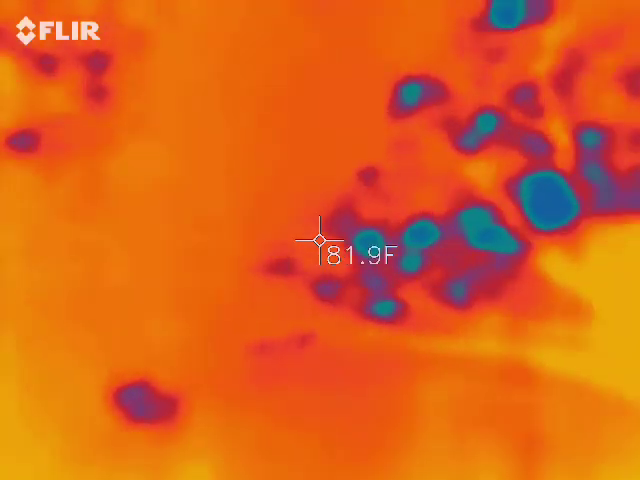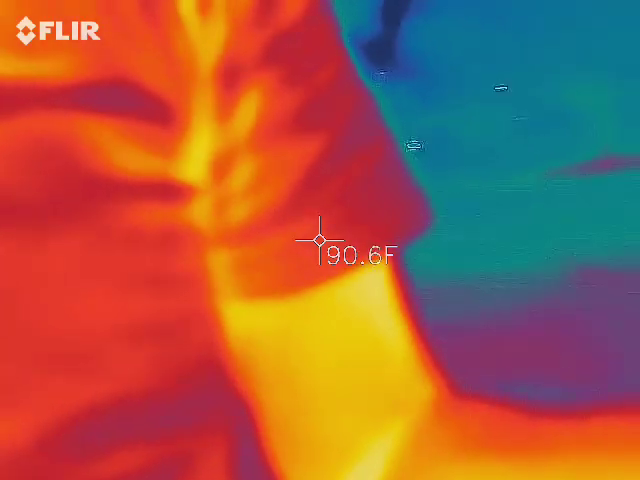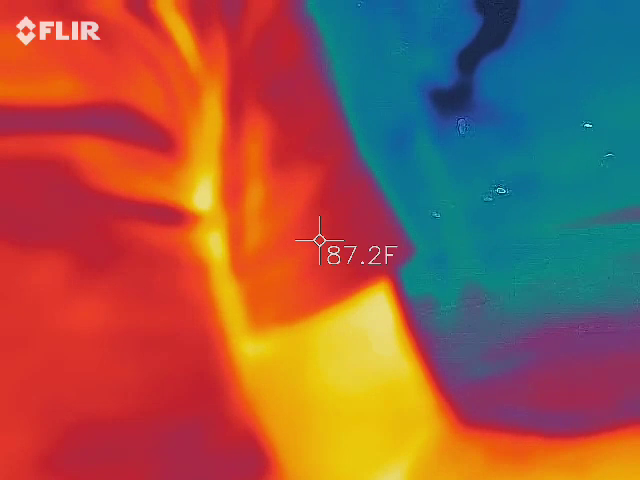Okay, so what we're looking for here, this is set up to white hot, black cold. So what Mike's going to be searching for are those black and blue areas and kind of see where those temperatures are. If you see something blue that's moving, obviously we have something paranormal with us and we can actually test it with the other gadgets.